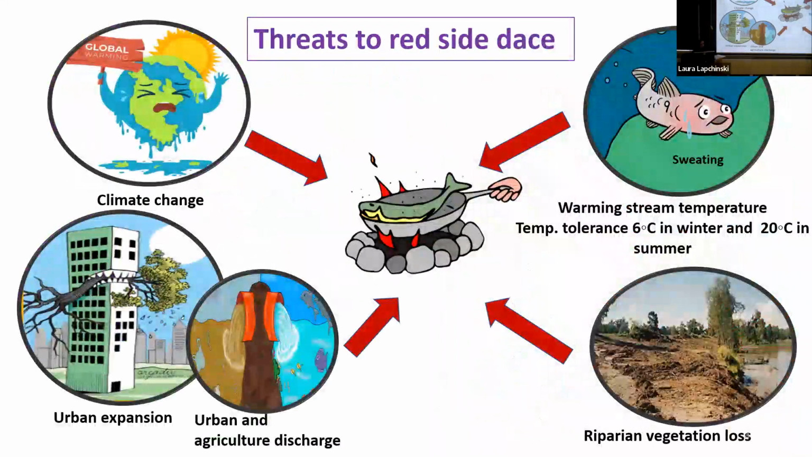The major threats to the rare side are climate change and urban expansion, which lead to rising stream water temperature. The thermal tolerance of this species is 6 degrees in winter and 20 degrees in summer. Other factors are urban and agricultural discharge, which reduce their visibility to catch flying insects for feeding, and riparian vegetation loss, which affects their microhabitat.